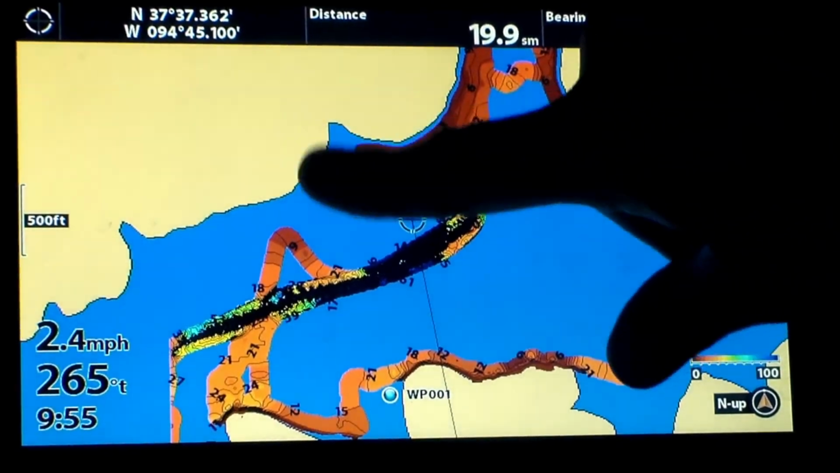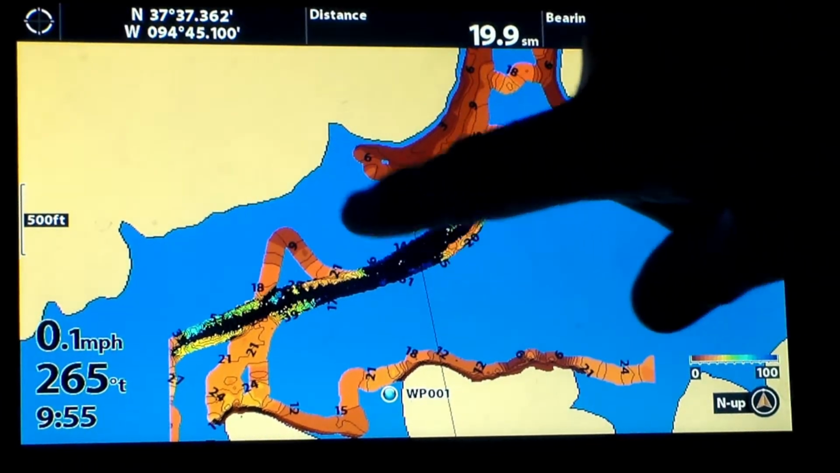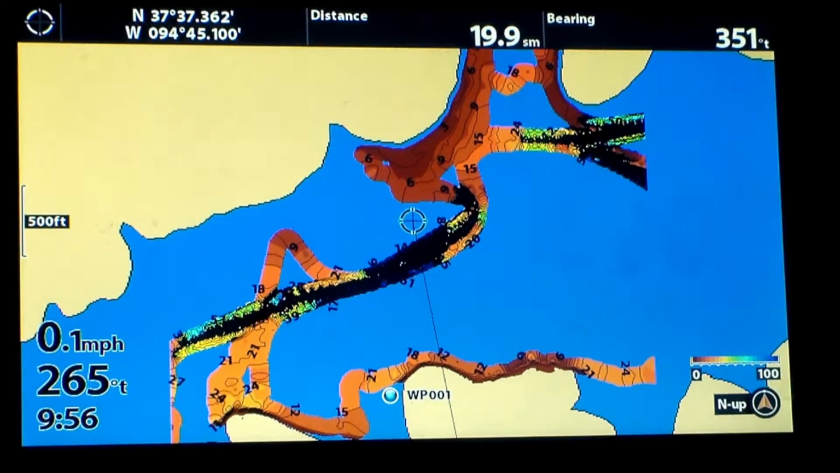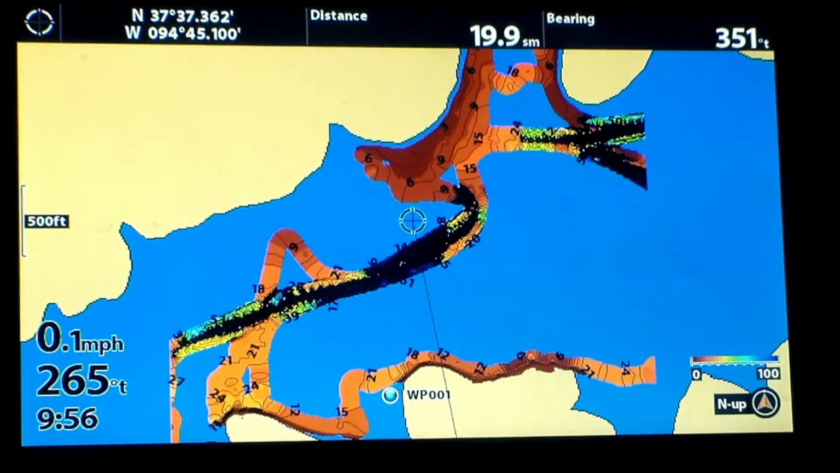There's a big spawning flat right here. It doesn't get any deeper than about 6 foot. There's a line of trees that runs right here where it starts to get deeper. So this is a big spawning flat. A lot of guys fish it. It's pretty heavily fished. But this little cove right here doesn't get fished a whole lot.